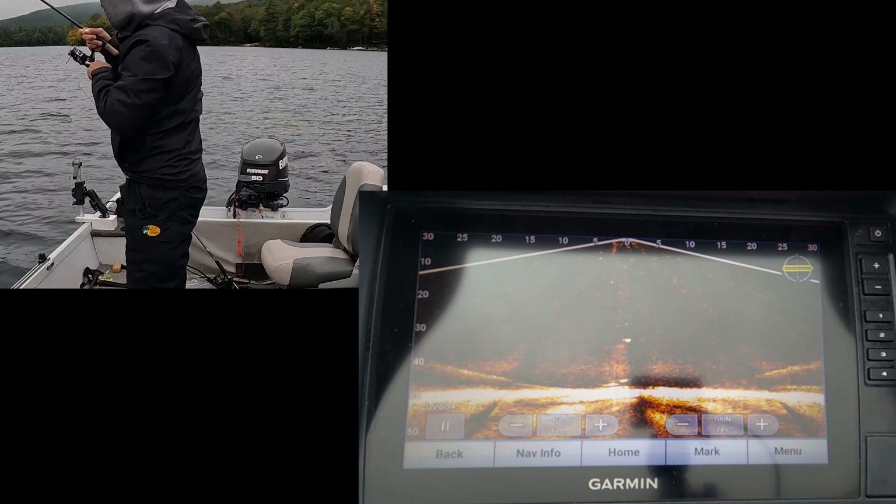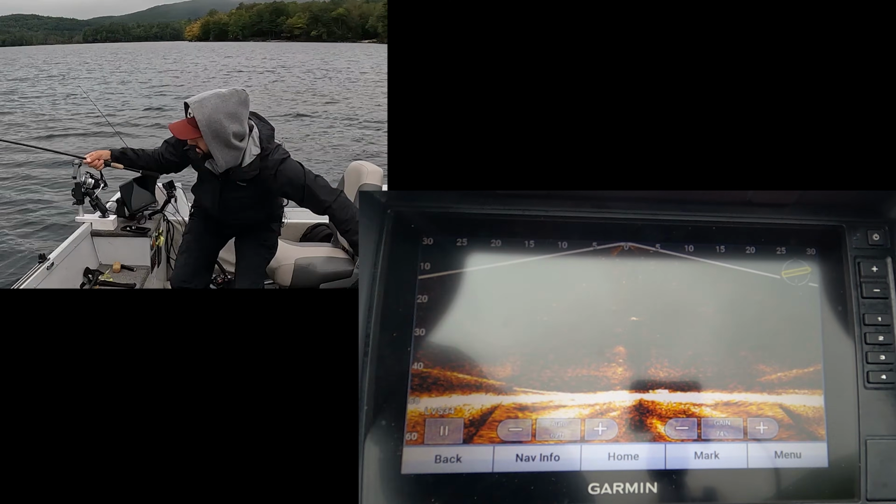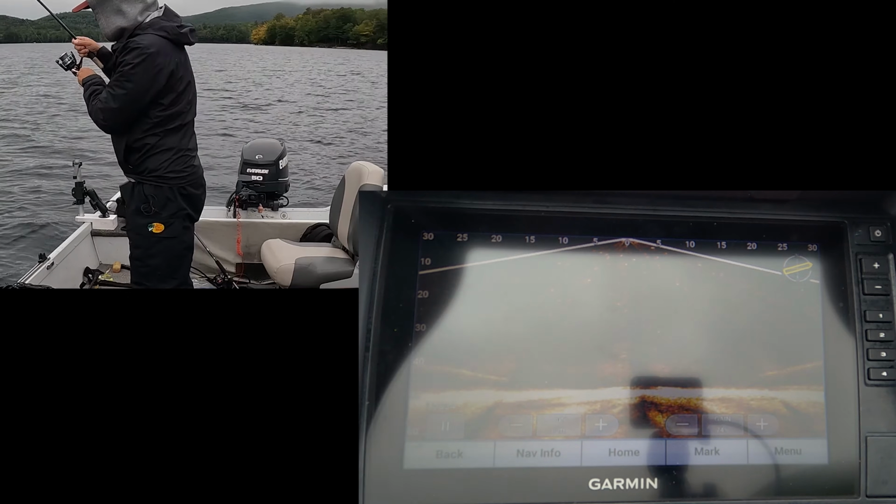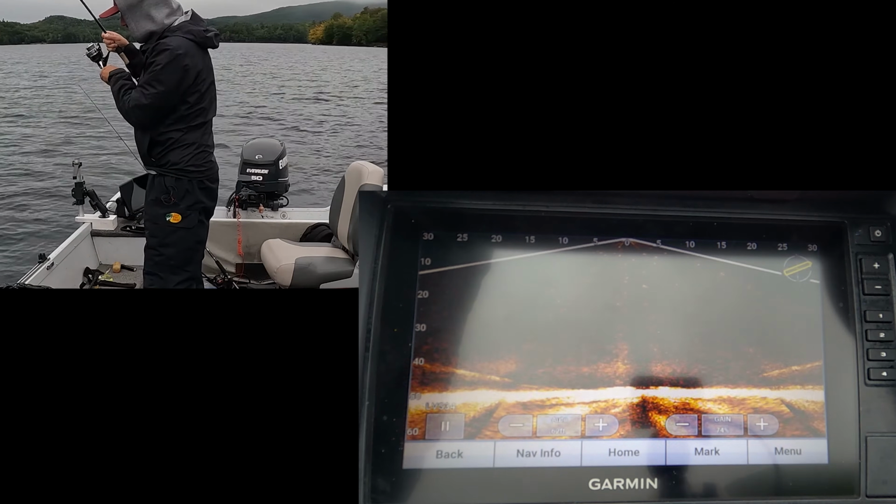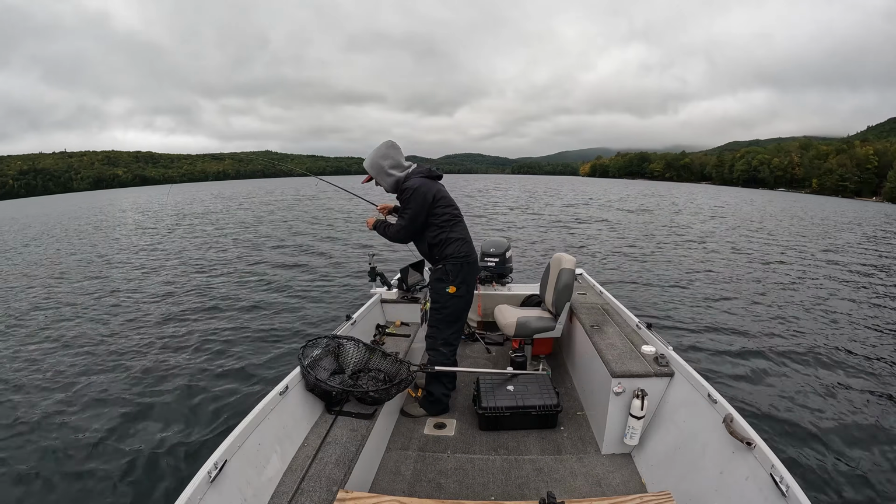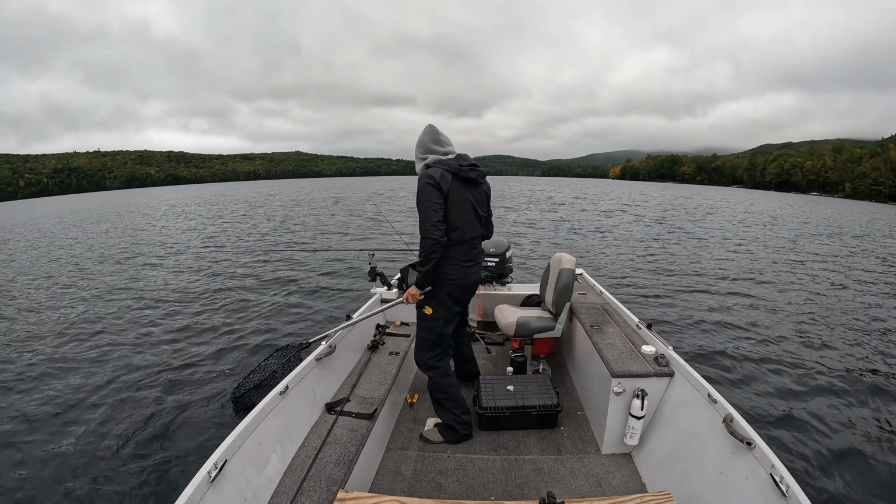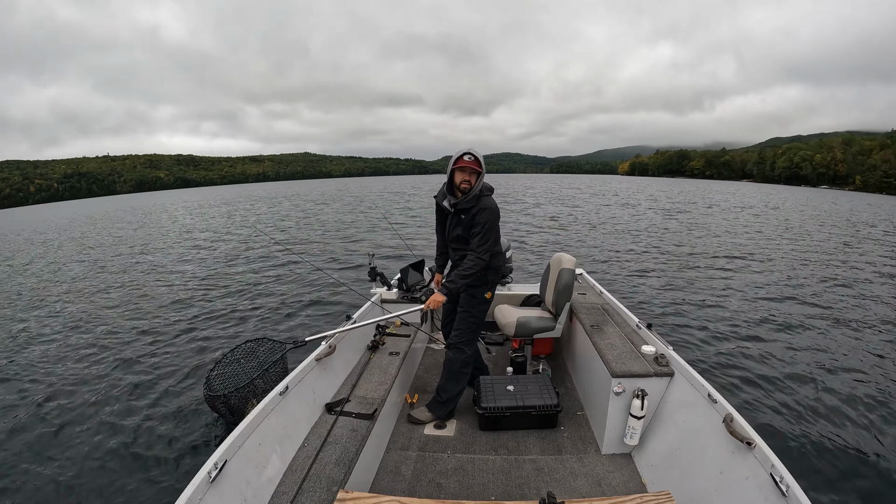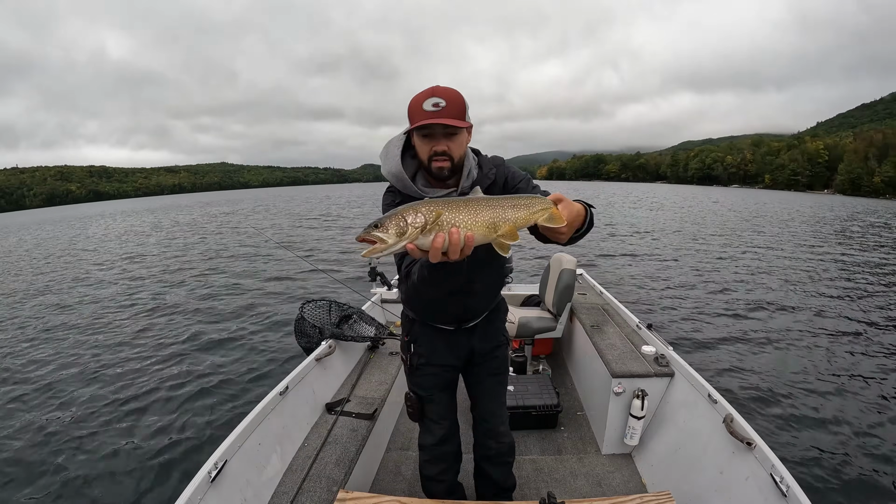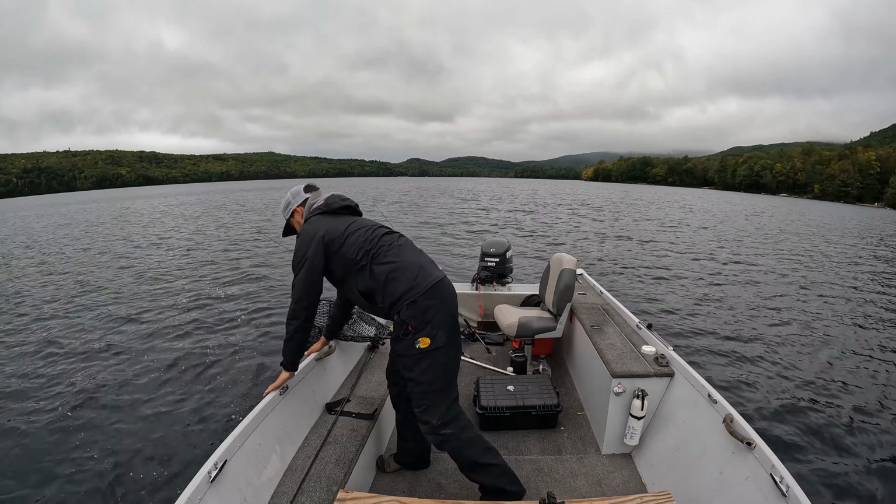Came absolutely screaming off bottom for that. Holy crap, that scared me. I think he realizes he's hooked yet. I'm gonna try to keep it that way. Nice healthy lake here, popping it off bottom, guys. There he is, bleeding just a little bit, but he's going right back down.